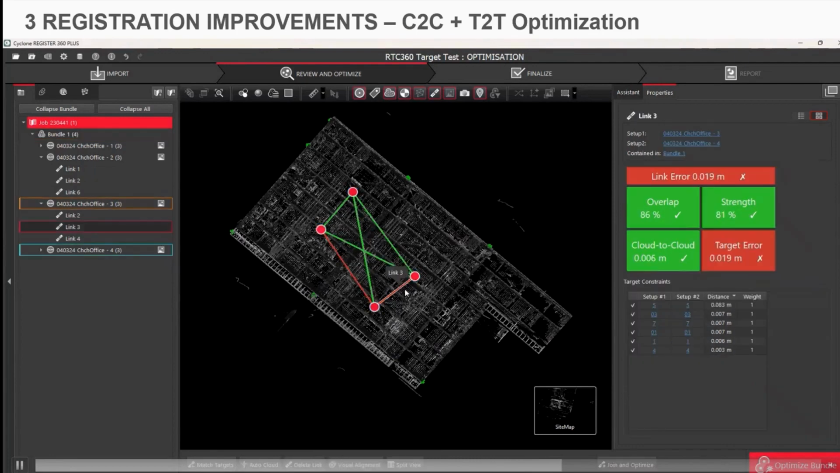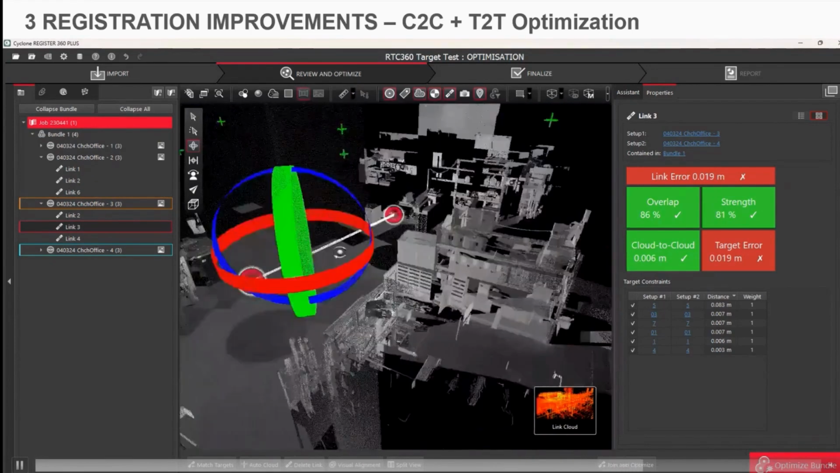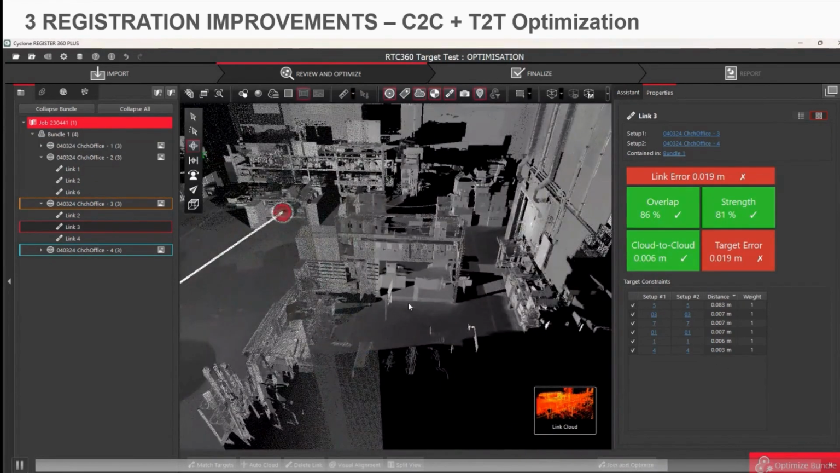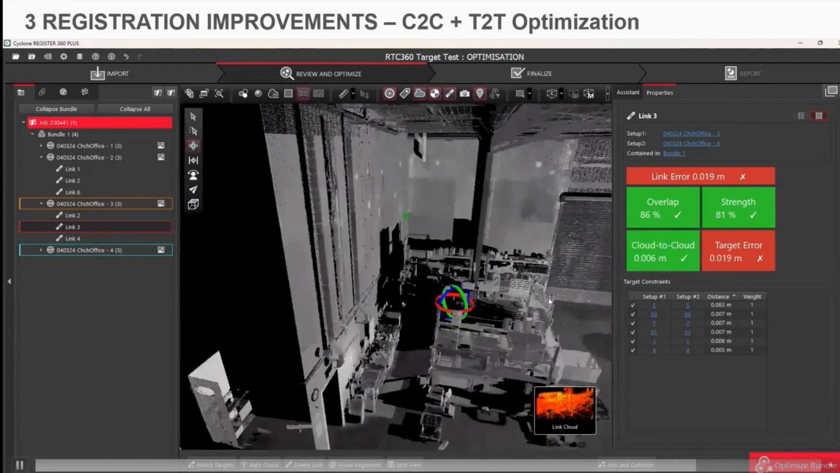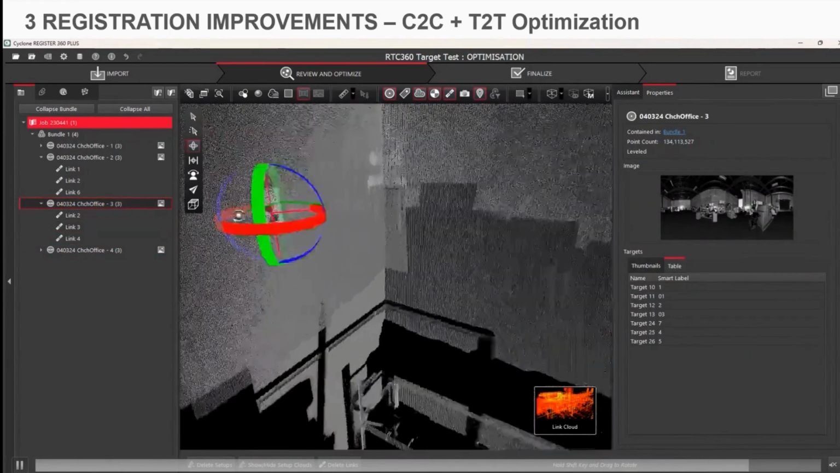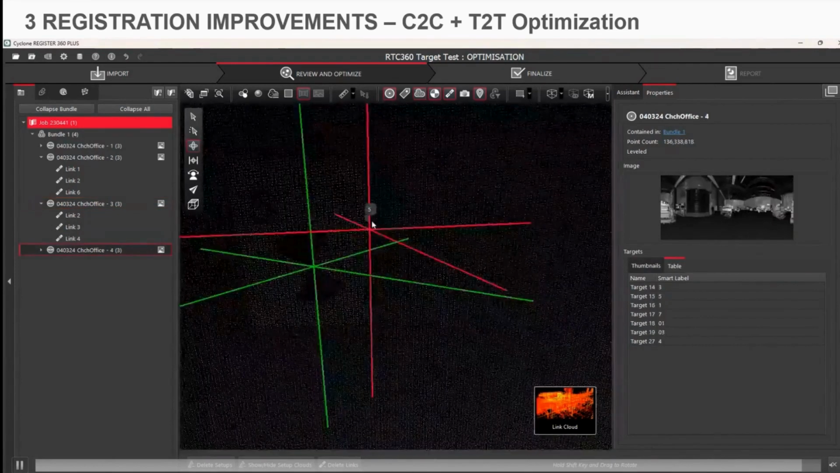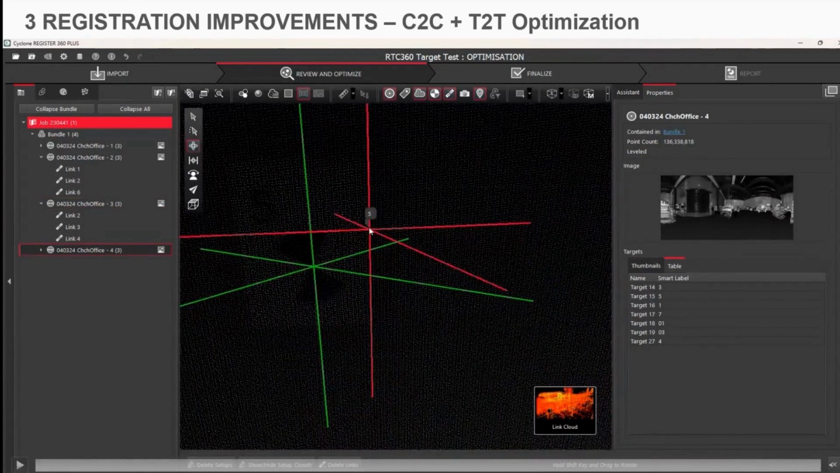So if you go to the error tab or go into the individual links, you'll see where the errors are coming from. So I can see that 5 has blown up and it's got an 83mm error that's coming up. So if I click on the 5, it will highlight it red, and then I can zoom in and see what's going on. And you can see that target there is a picking error with the target that's come in.